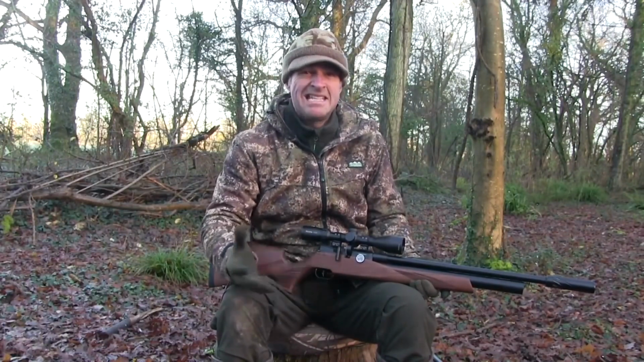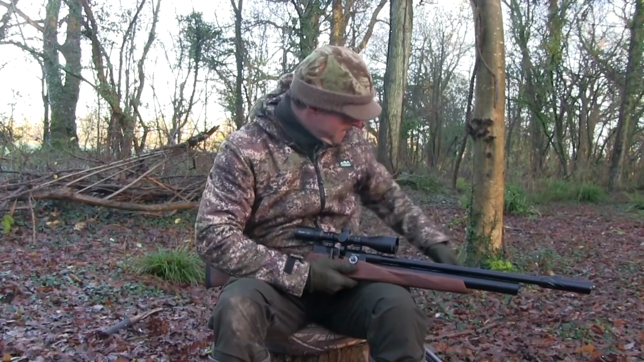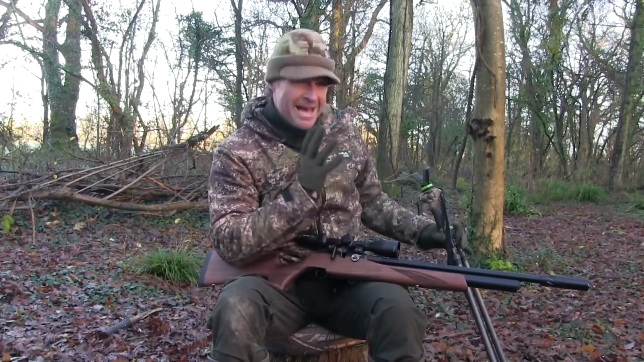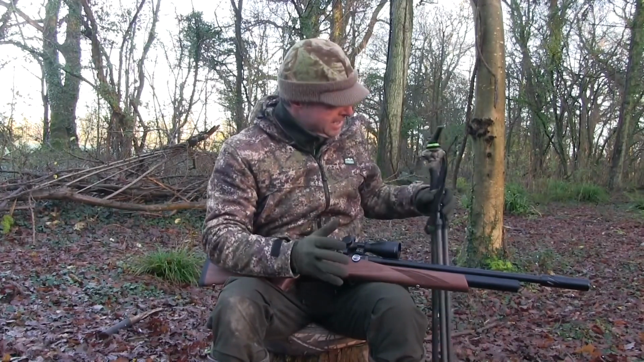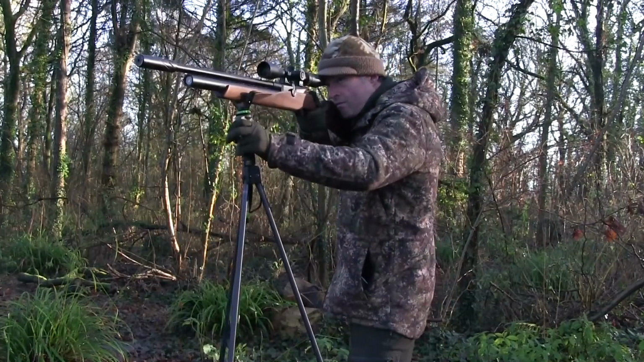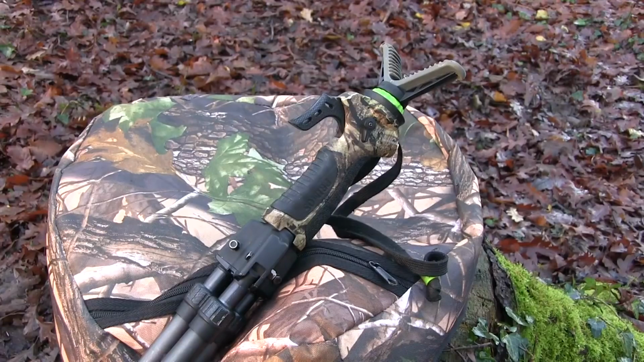Now, you can make a decent enough tripod simply by lashing 3 sticks together, but I've been using the Primos trigger stick, and it's absolutely brilliant. Its adjustable length means that it's great not only for sitting and kneeling shots, but also for standing shots. Now, it isn't cheap, but I've had this one for 4 or 5 years and it's still going strong.